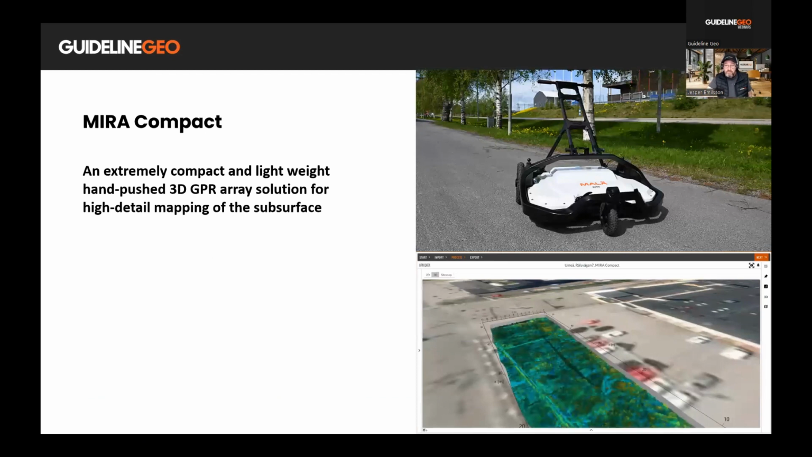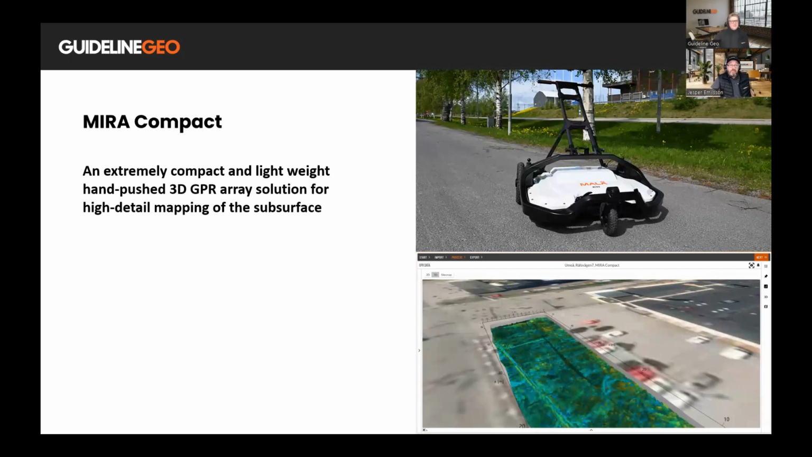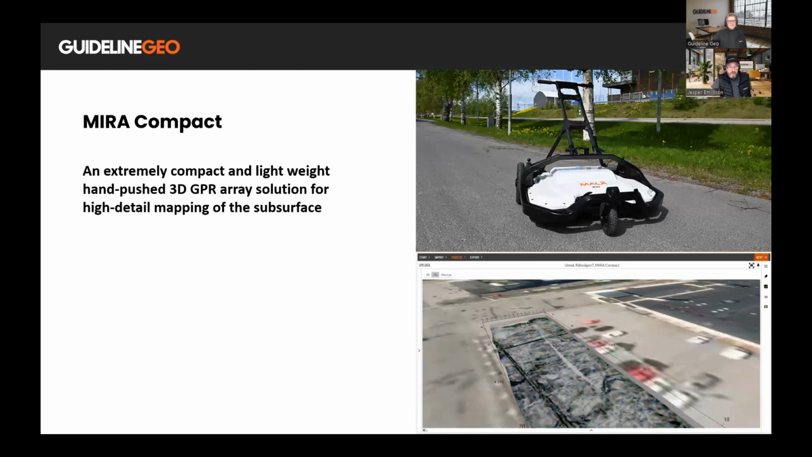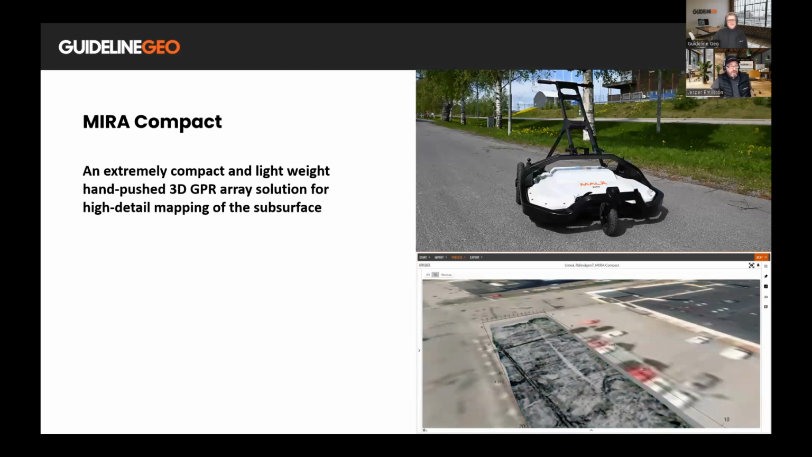As a short summary, this is the last image before we get into the Q&A session. The MALÅ MIRA Compact is an extremely compact and lightweight hand-pushed 3D GPR array solution for any high detail mapping of the subsurface. It's been a pleasure working in this development team, getting this product out, and it feels really good that we are at this stage right now.